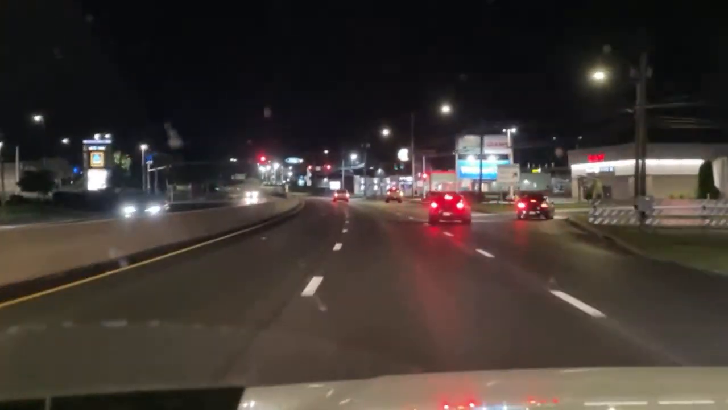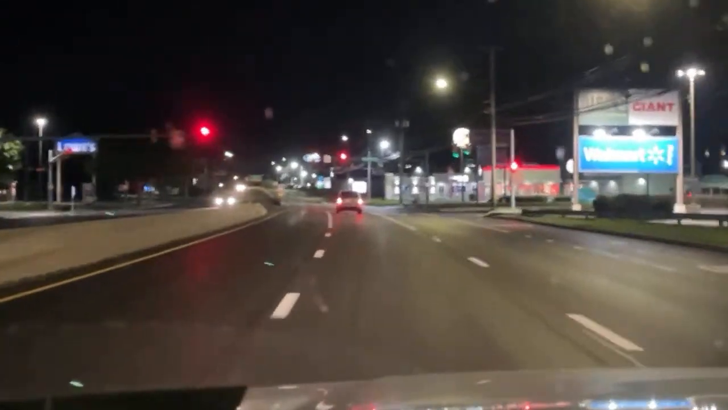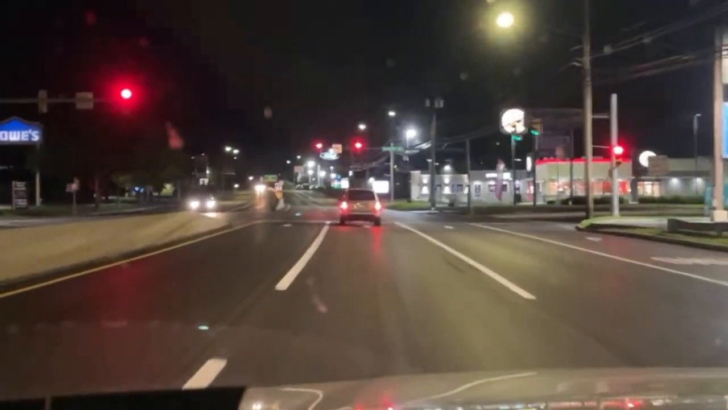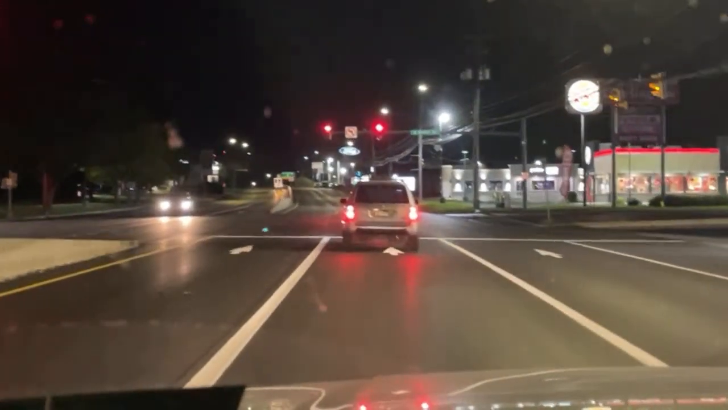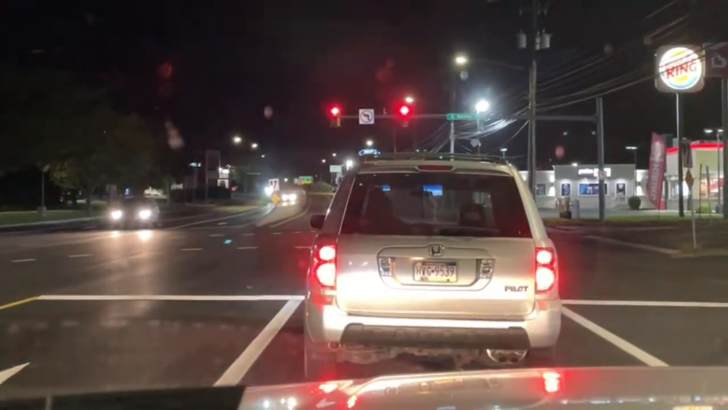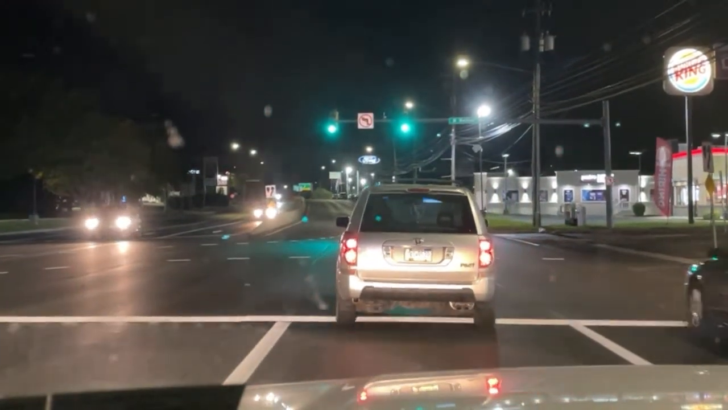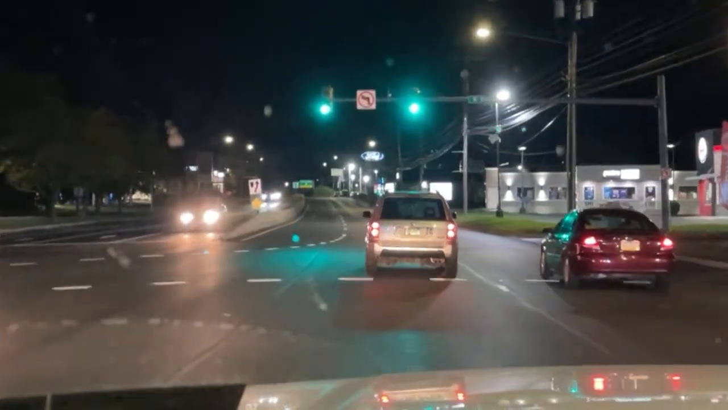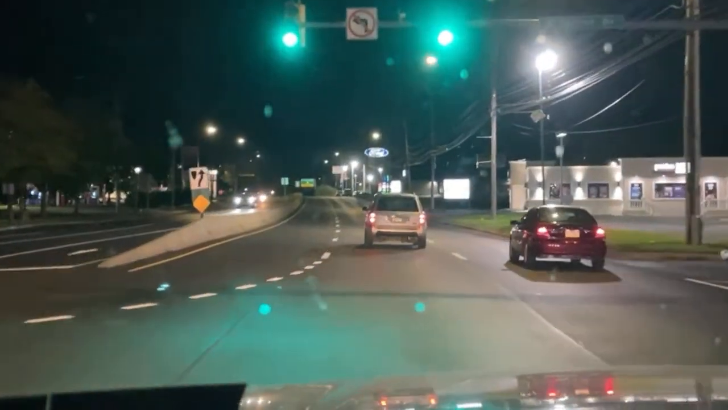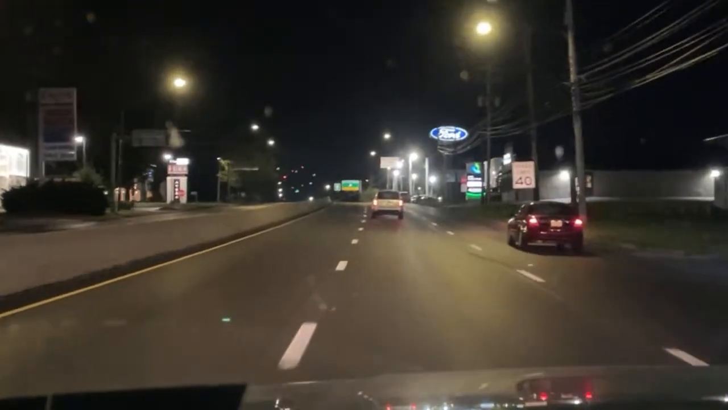See, all the nut jobs aren't out right now. They're all going into the shopping center. Oh, they're all over there. Where's Whitehall Police? The whole parking lot is full. They kicked them out of the Whitehall Mall. Why aren't they over here? They're right behind Burger King. The whole parking lot's full. Damn, there's a lot of cars in there.